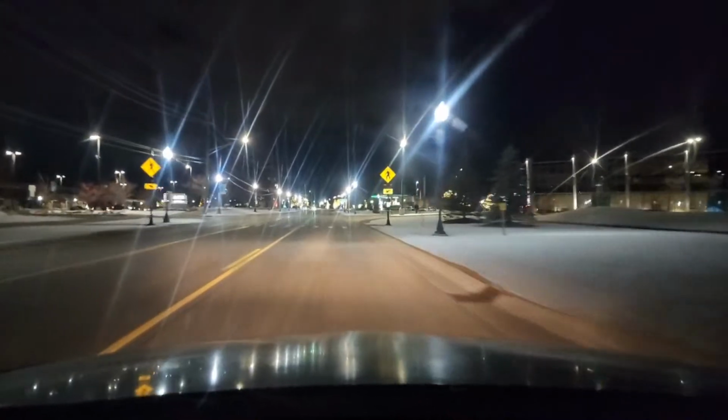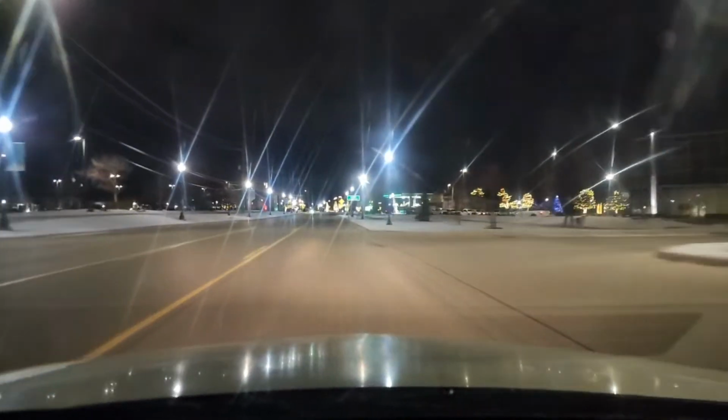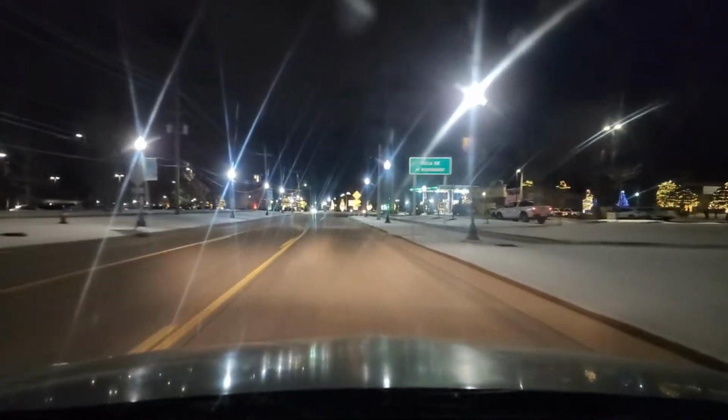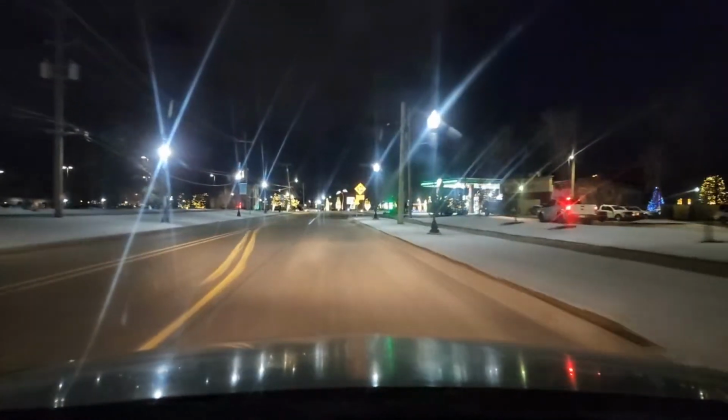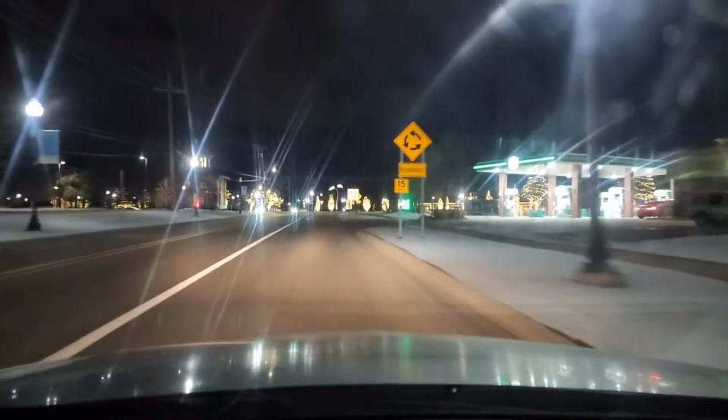I'm talking about night drive awareness. So we're kind of in a suburban downtown metro area. There's a lot of glare. And as you can tell from the video, you have these beautiful Christmas lights. There's an ice arena across the street.